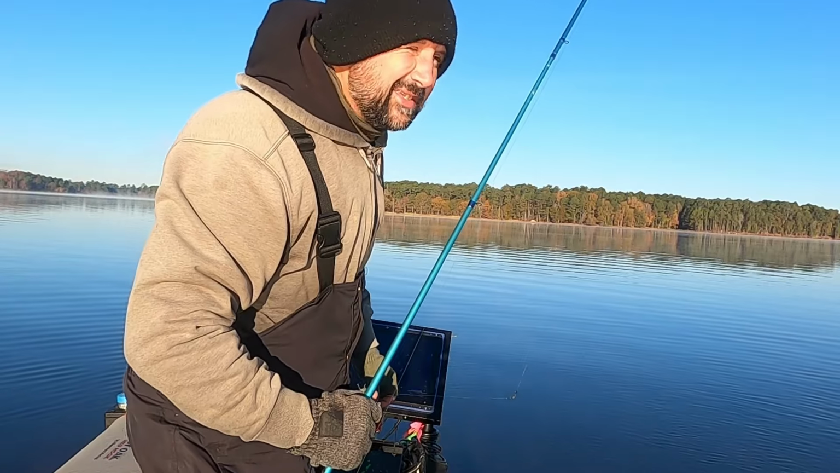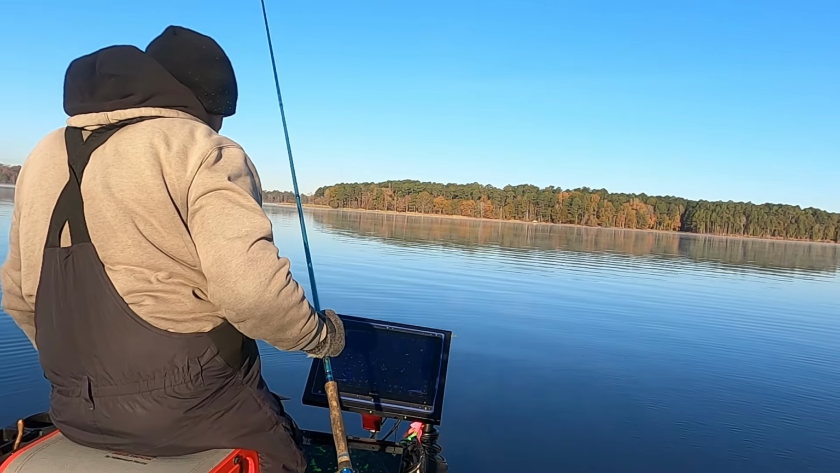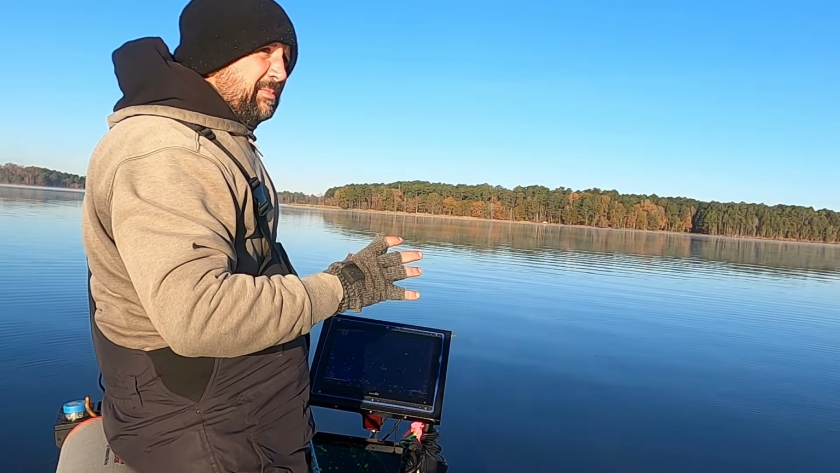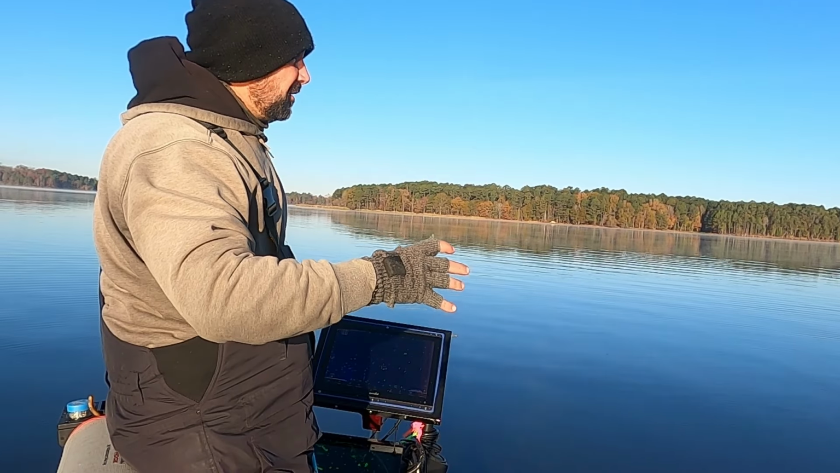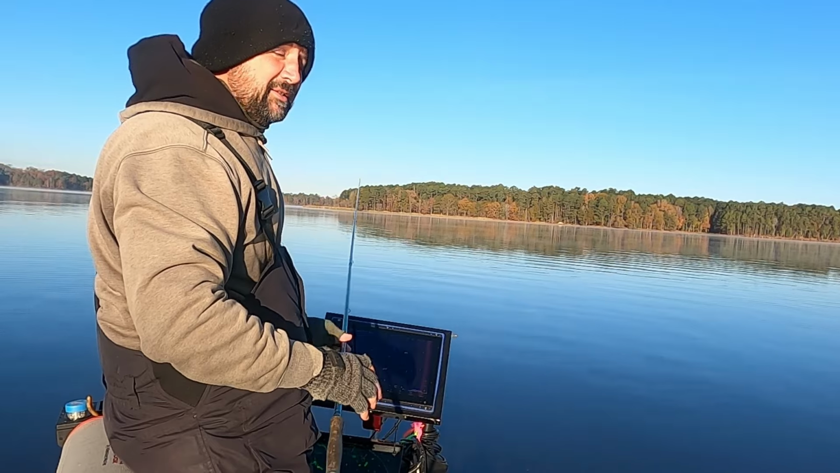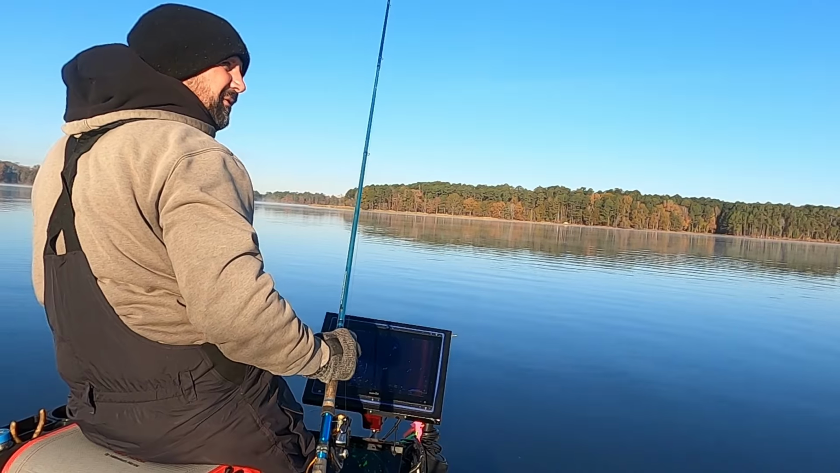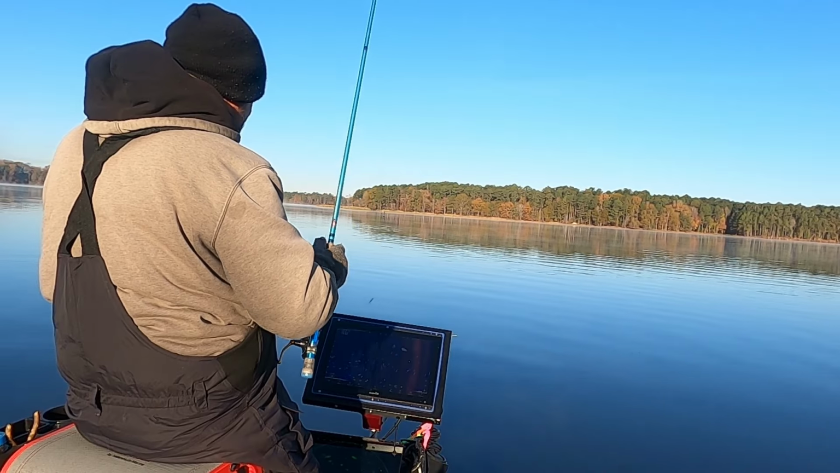Just because I'm lazy, don't feel like retying, I'll pick up my other rod with a smaller bait on there. A lot of fish just scattered out here, sitting and suspended. This cooler air is cooling down the water. The fish are coming off structure. They're just starting to suspend and roam, chase shad. And this is a really fun time to fish. You can catch them a lot of different ways. You can tight line, you can long line, and obviously you can scoop.